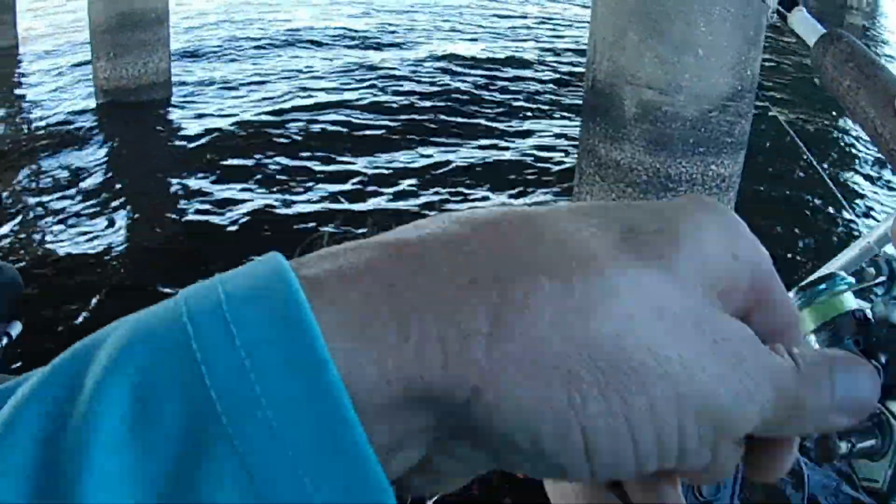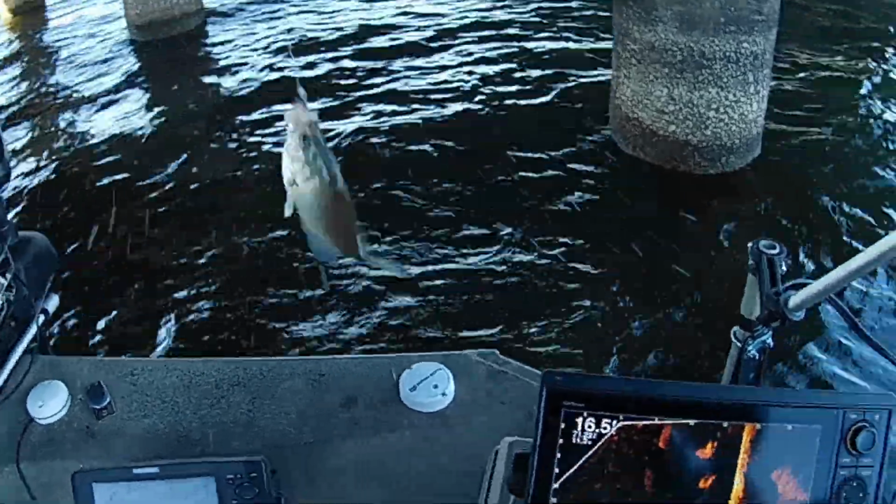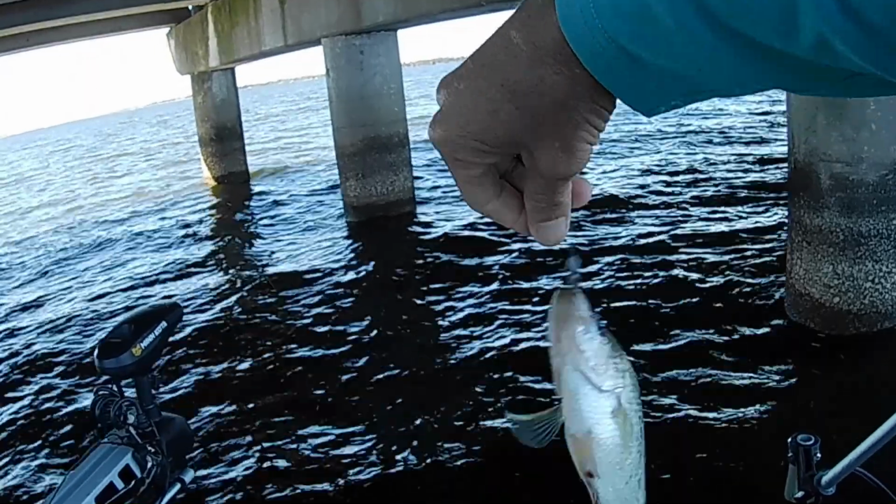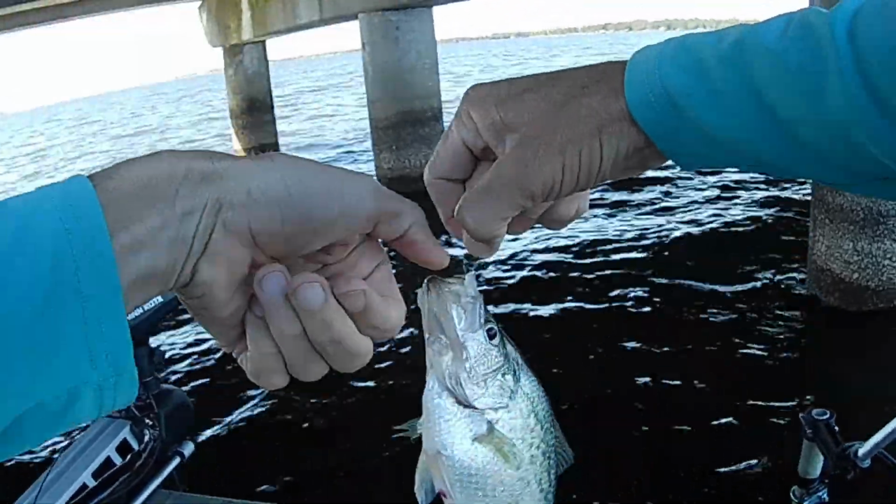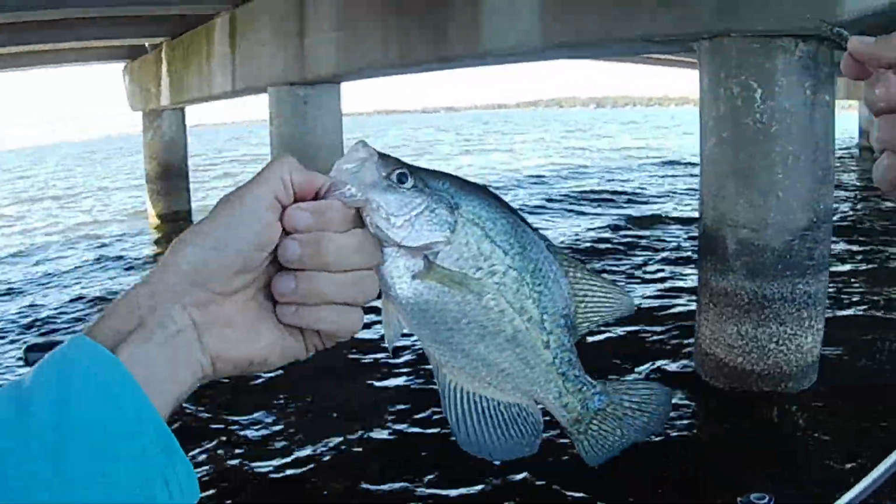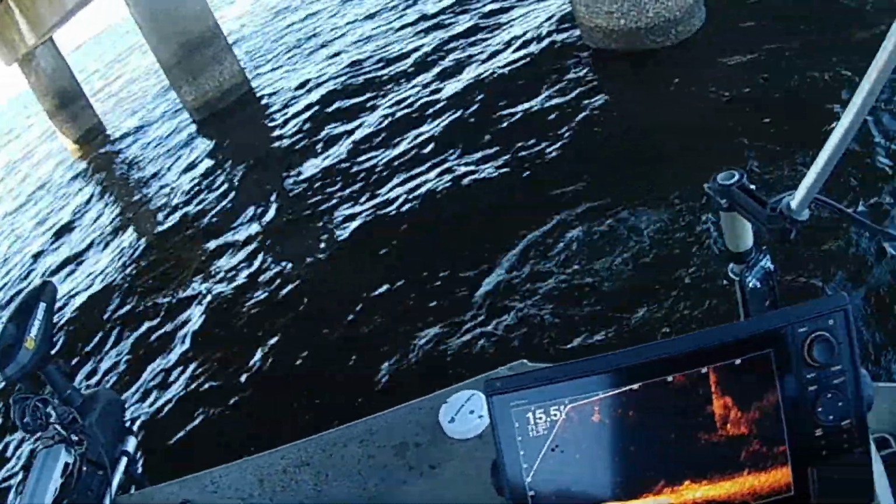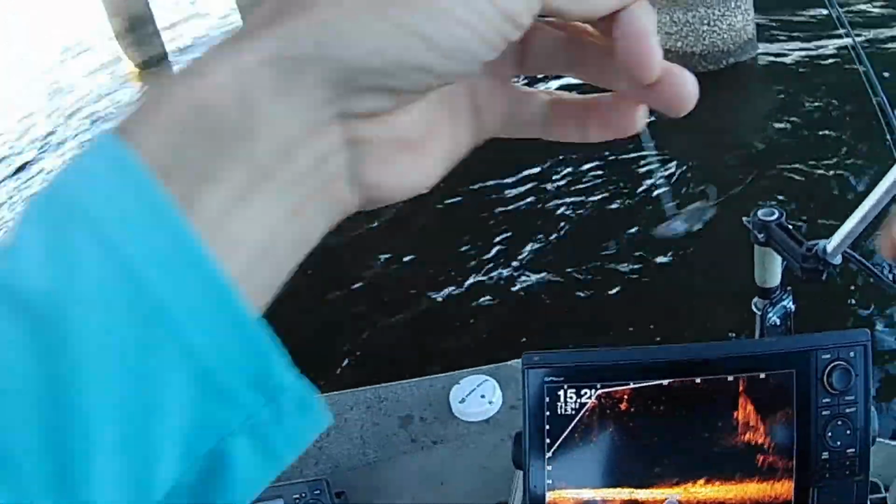There he is, look at there, see him come up, oh there he is. He's not a very big one, he's a keeper though. There he is. Man, that didn't take long, did it? About 3 pitches, man, and I already got one. Alrighty. There he goes, let's see if I can get another one. I guess I'll put another nibble on there.